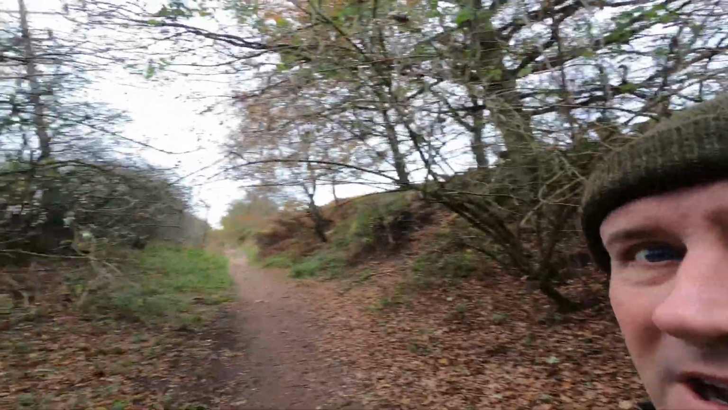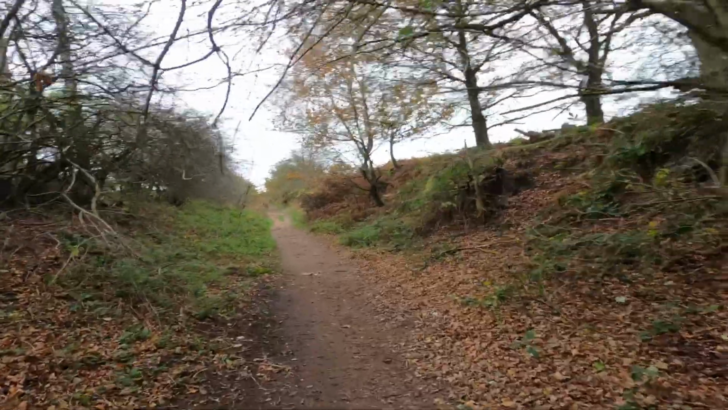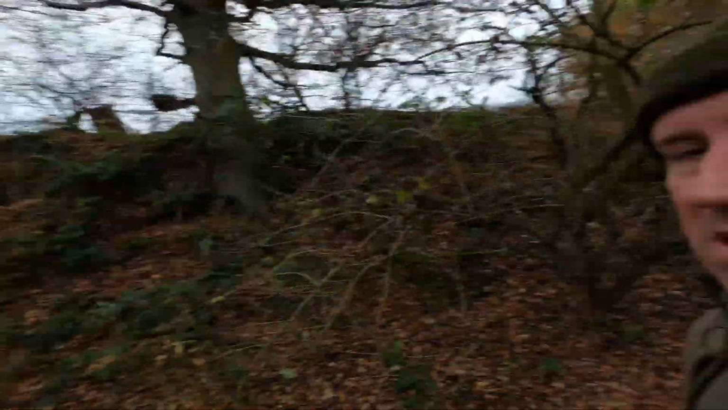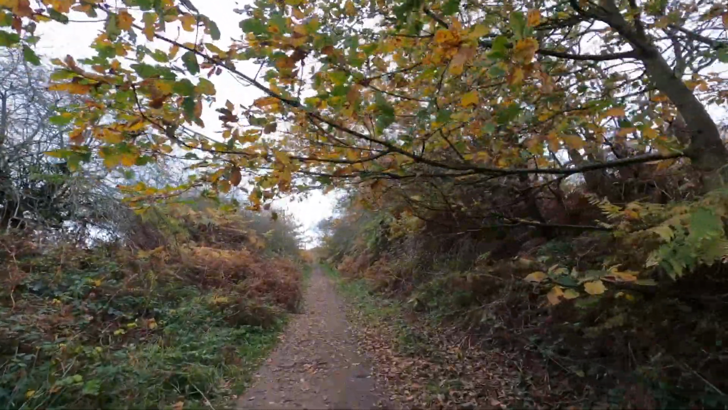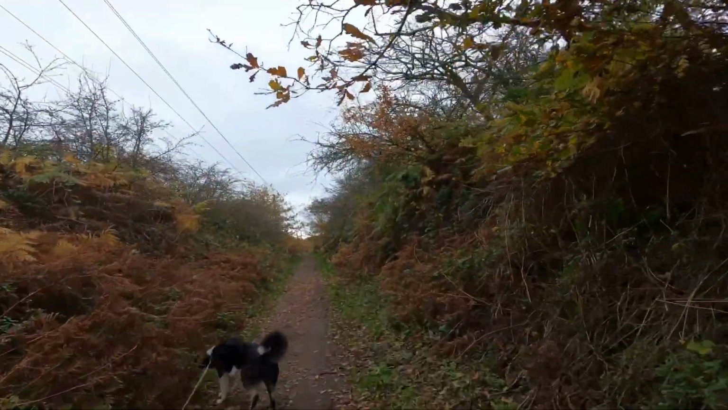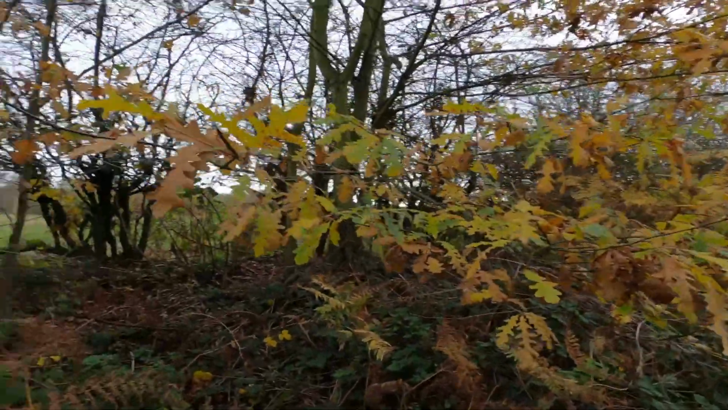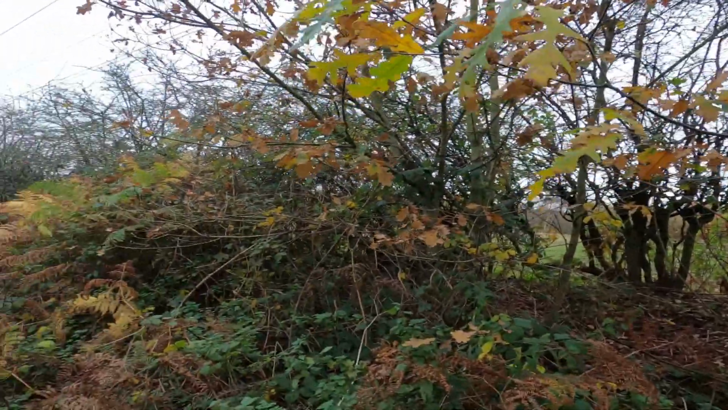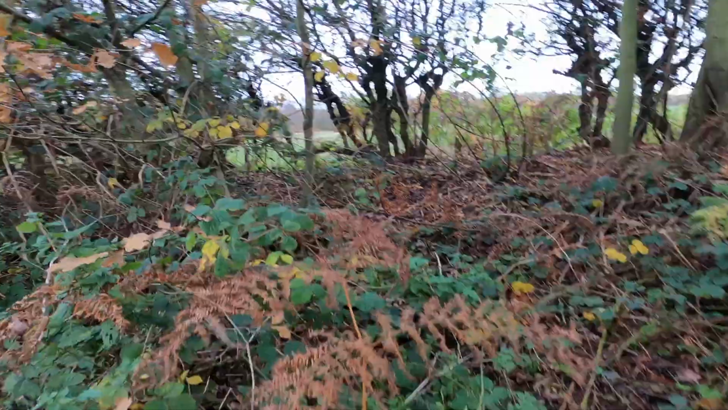Now, Jan said it's 50 steps from the first tree hanging over. I think there's quite a few trees hanging over, but it might mean this one. So I'll count them. Another tree hanging over. Does she mean this one? I've counted to 60. Oh, shouldn't be far now anyway. I think I've found it. It's nowhere near 50 steps. So stay there, Ace.